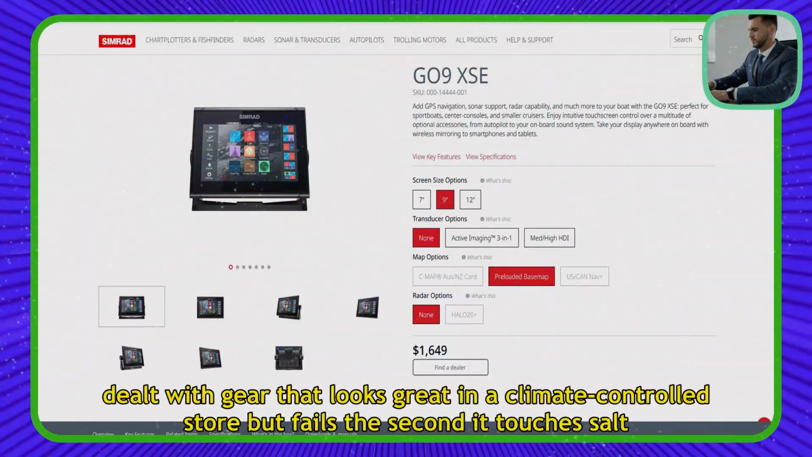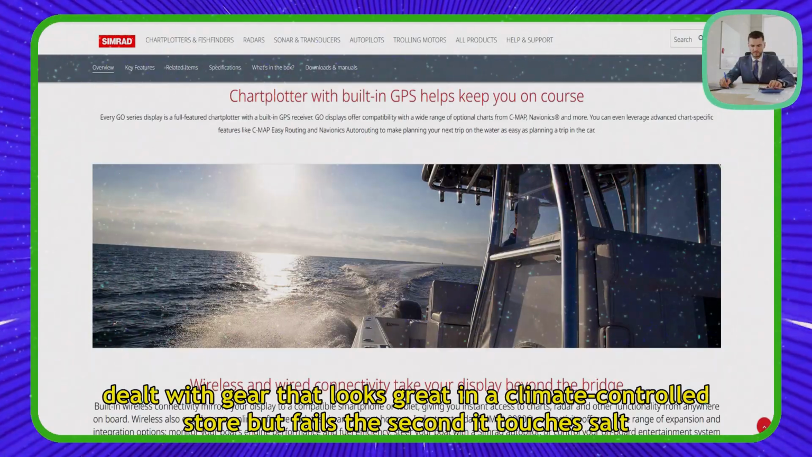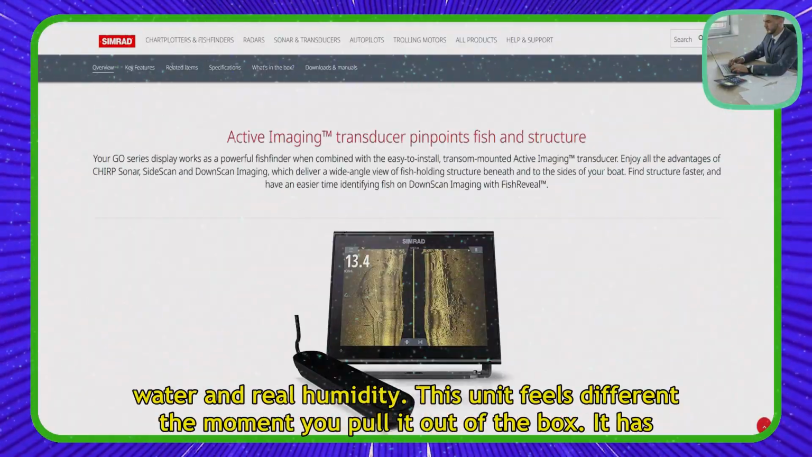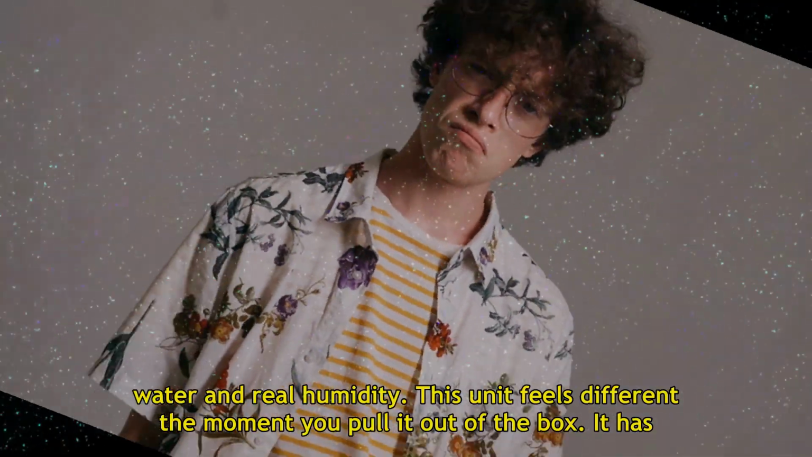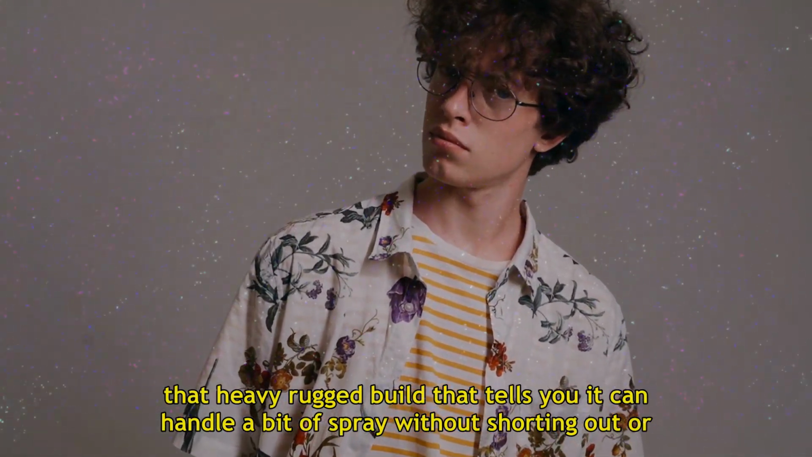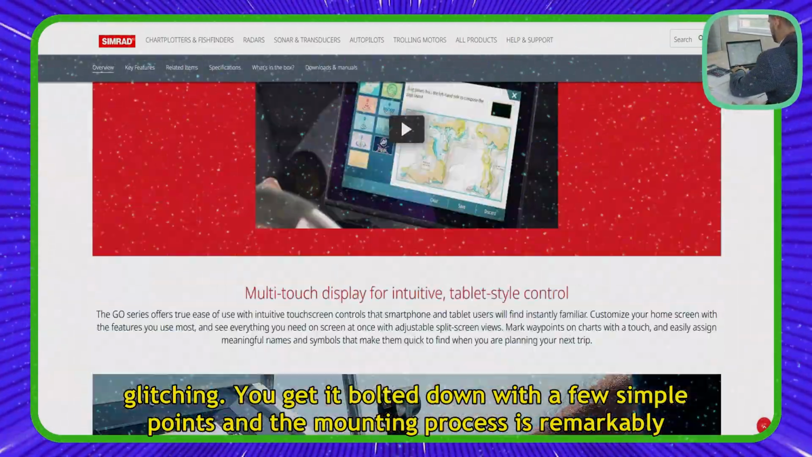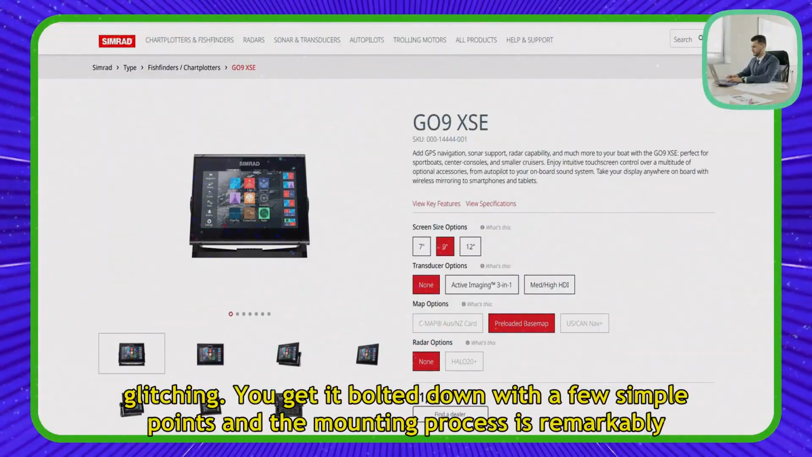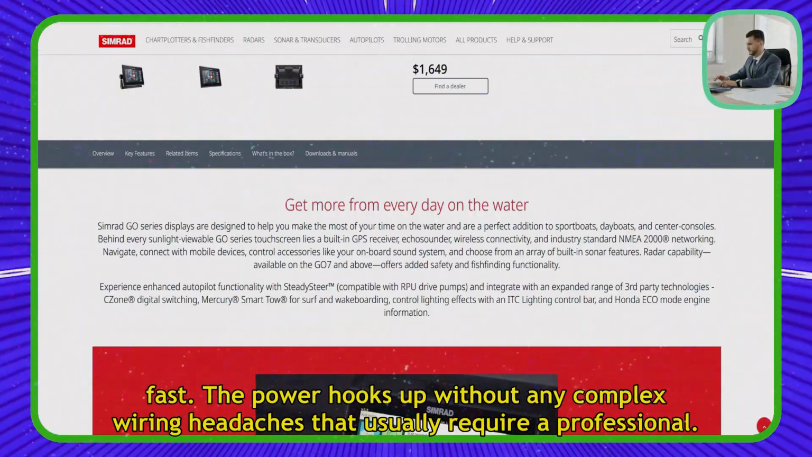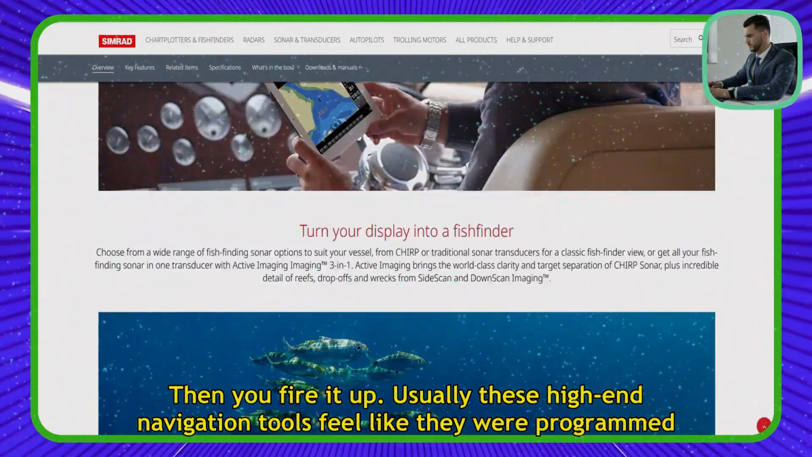Most of us have dealt with gear that looks great in a climate-controlled store, but fails the second it touches salt water and real humidity. This unit feels different the moment you pull it out of the box. It has that heavy, rugged build that tells you it can handle a bit of spray without shorting out or glitching. You get it bolted down with a few simple points, and the mounting process is remarkably fast. The power hooks up without any complex wiring headaches that usually require a professional. Then you fire it up.